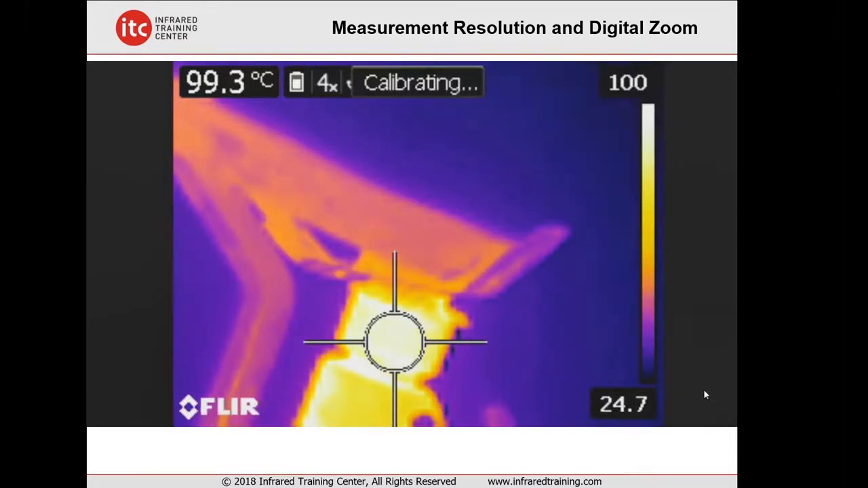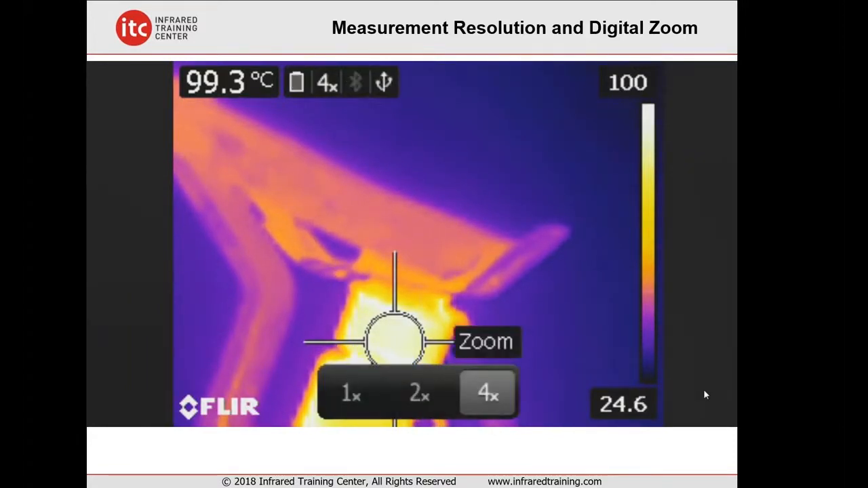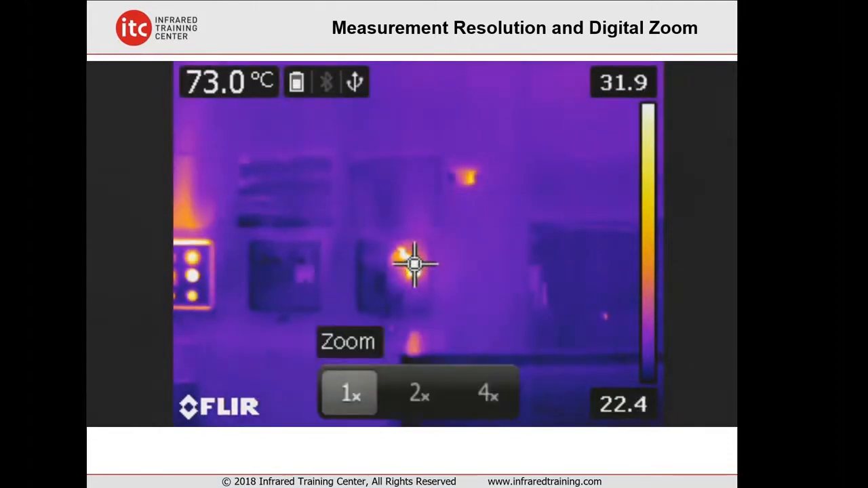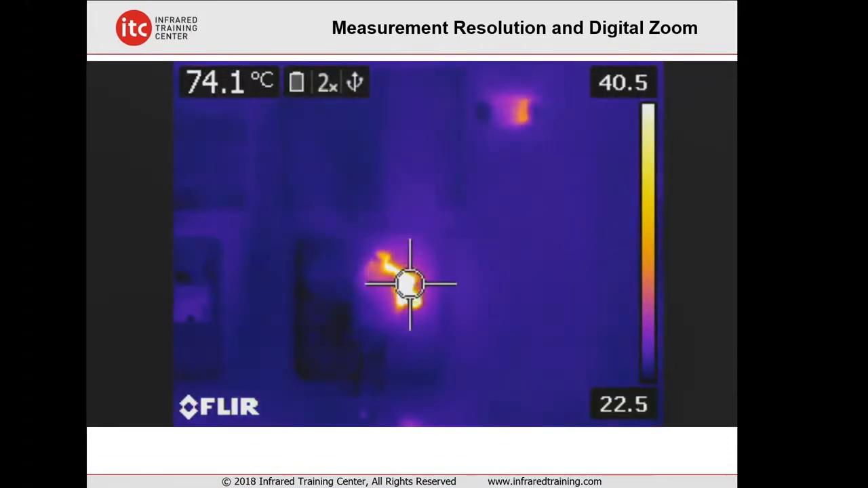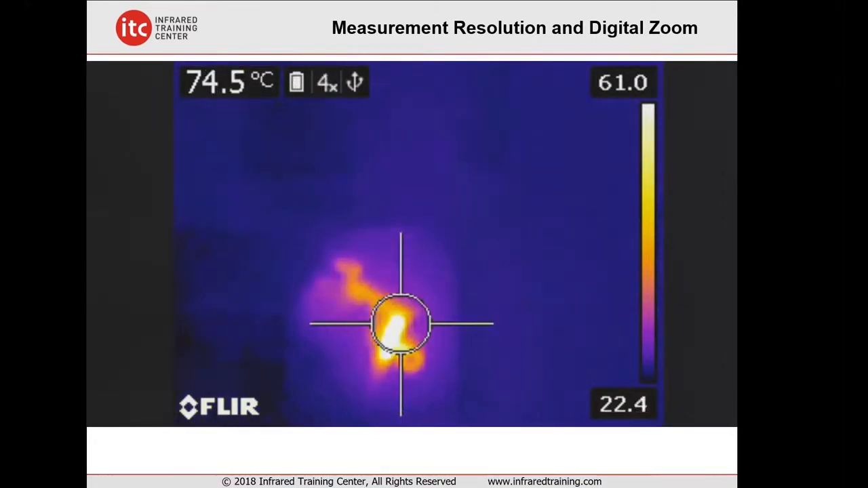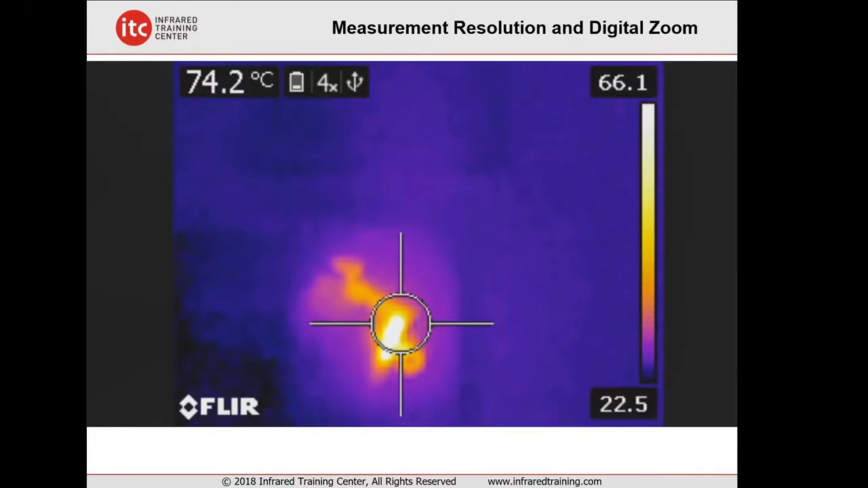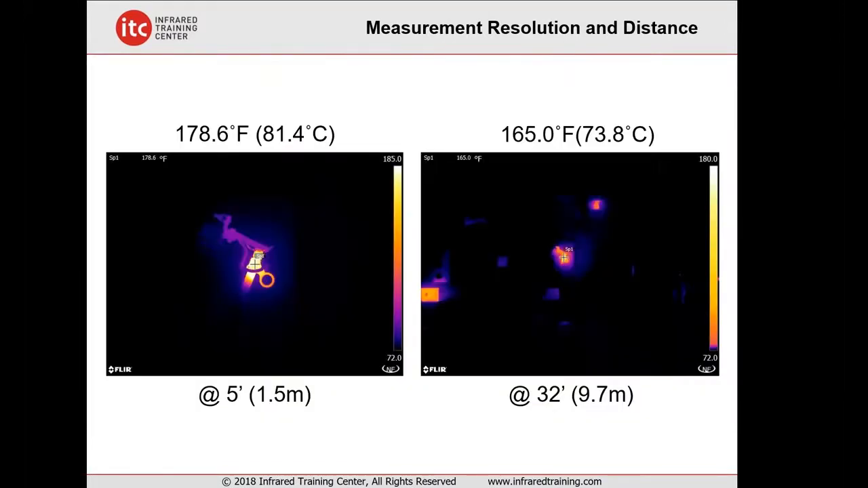Well, at this point, I stepped back to about 30 feet from the target and looked at the same spot using the same camera. And notice the temperature difference, much lower, about 74 degrees. What happens is I haven't filled that spot circle completely. So I don't have sufficient resolution to get an accurate temperature measurement. We have to get more pixels on the target, filling that circle essentially, to get the most accurate temperature reading possible.